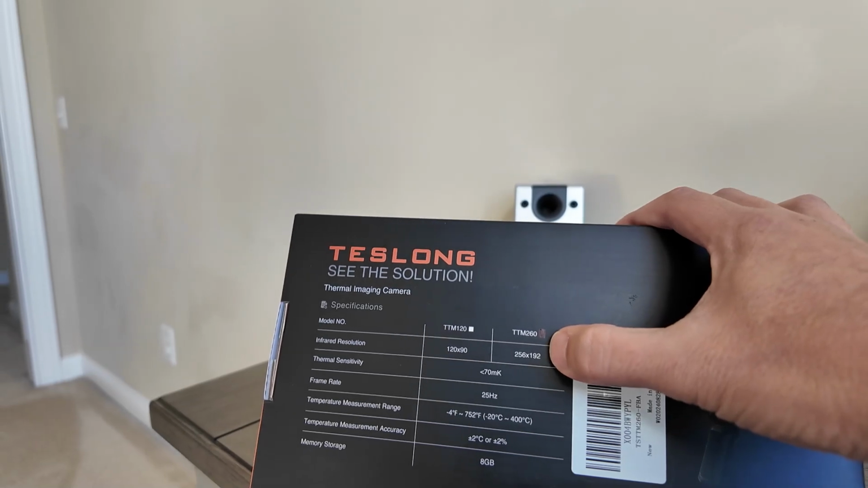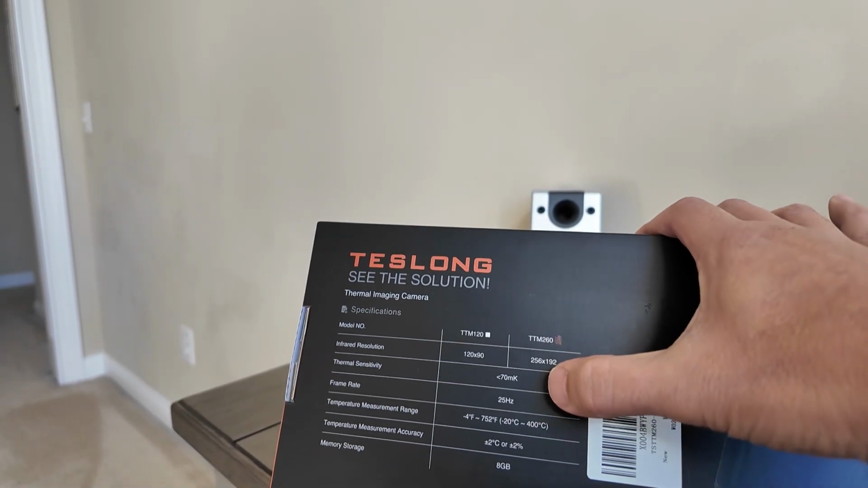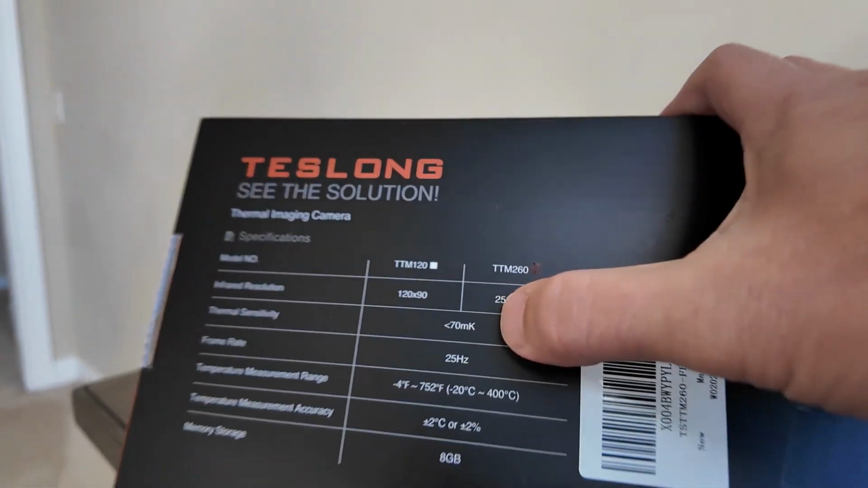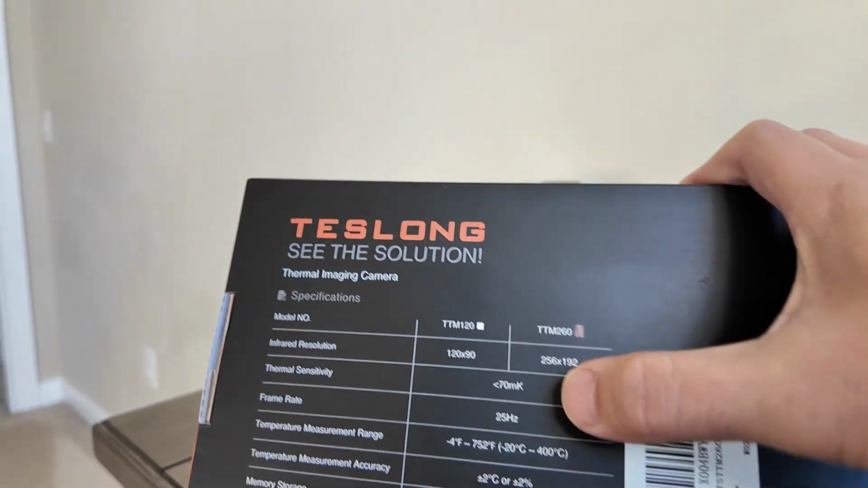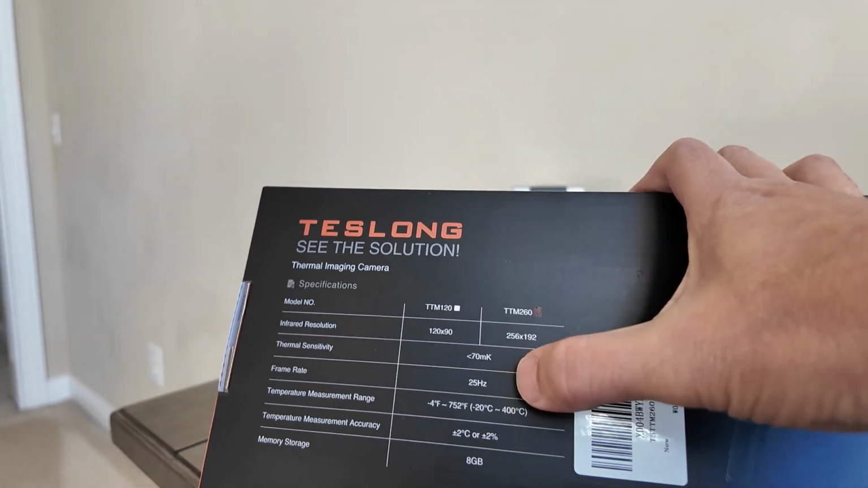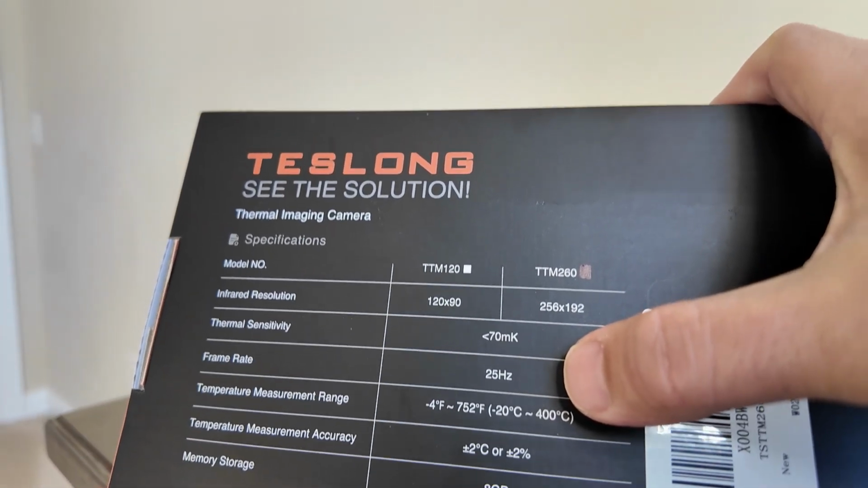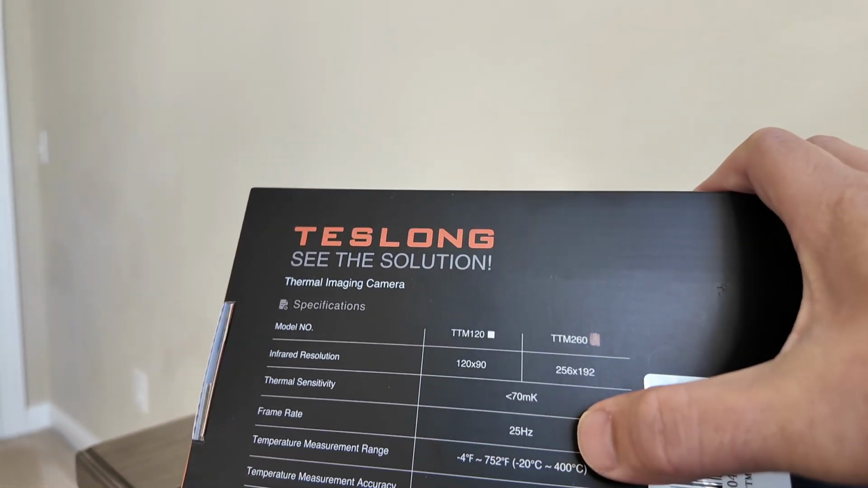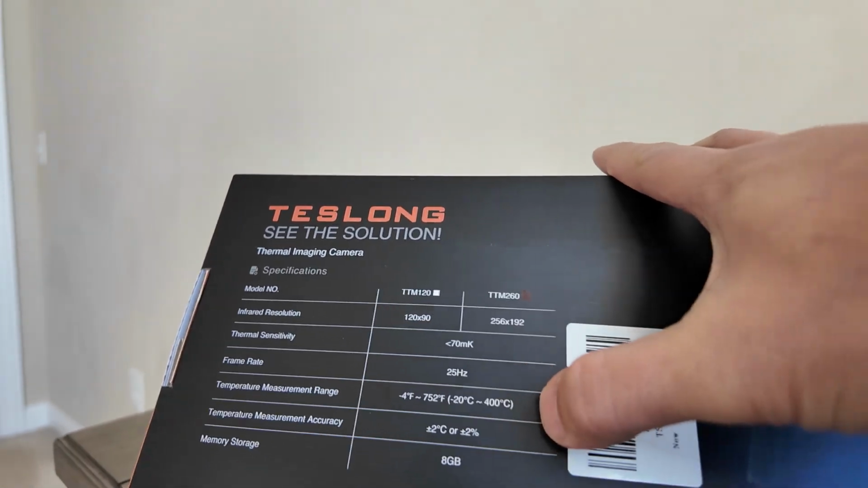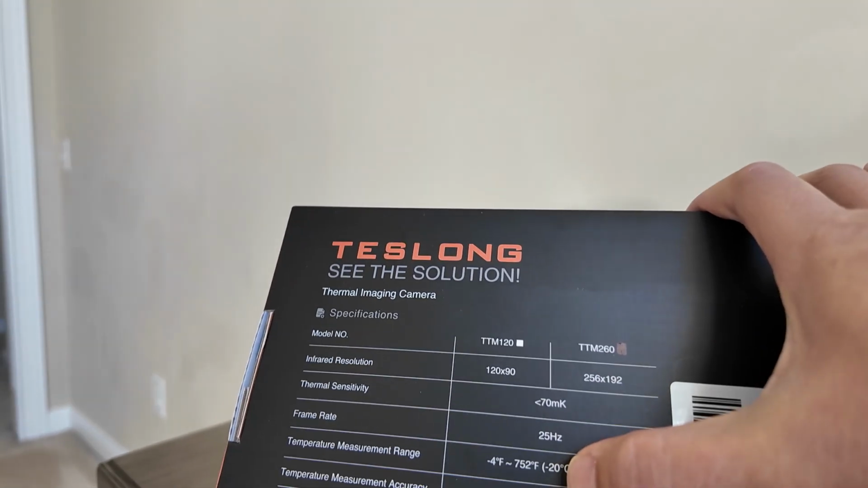Of course, the higher the infrared resolution, the clearer the picture you will get. The thermal sensitivity is 70 mK, and the lower the number, the better your sensitivity will be. You'll be able to pick up more detailed heat. Your frame rate is 25 Hz. Of course, the higher the frame rate, the clearer and less lag you will have on your LCD screen.